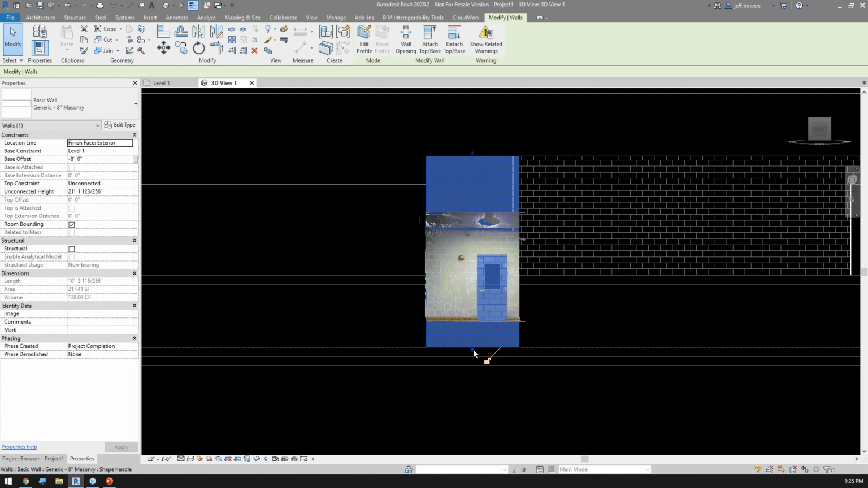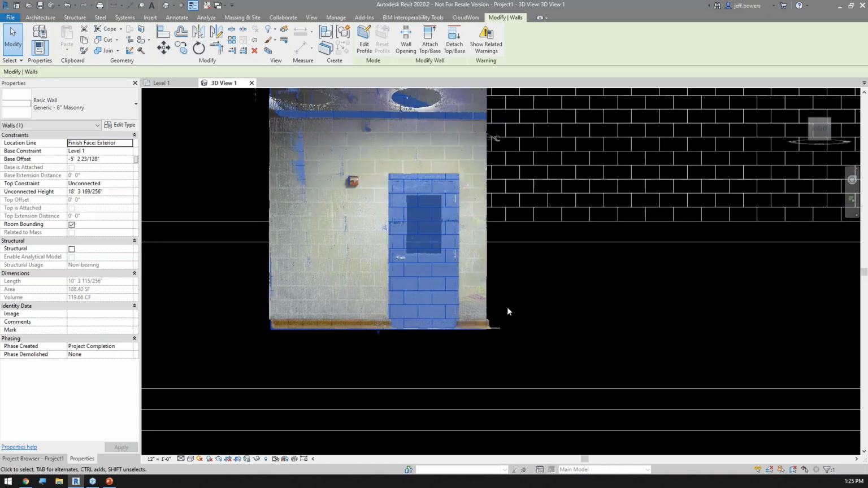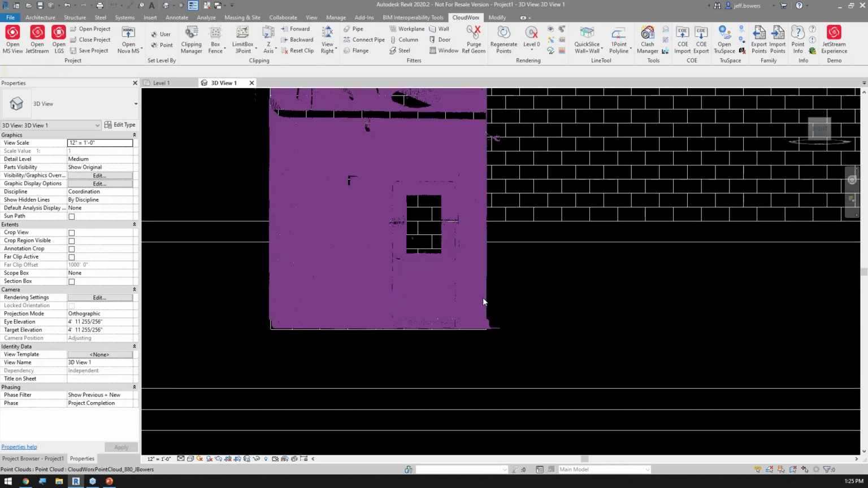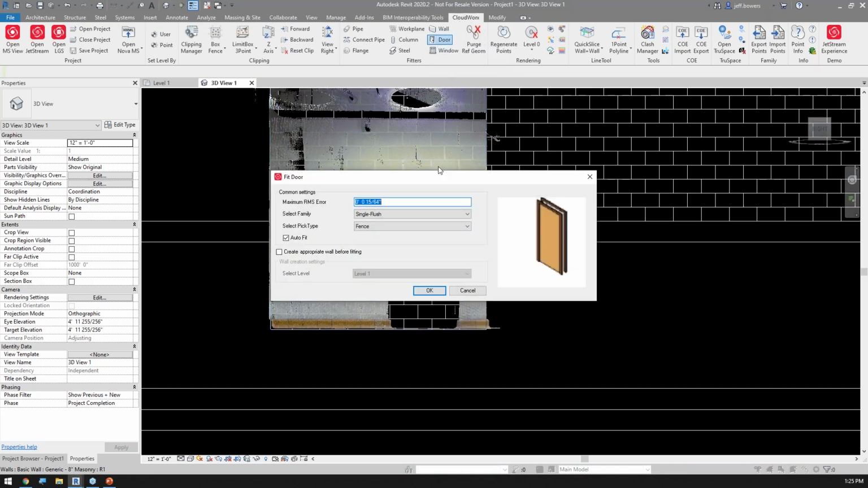We're just going to play with this just real quick right here in detail. Because the goal here is I've got the point cloud. I've got the wall. I want to take and create that door. All right. Now, I'm going to come back up here again on the CloudWorks tab. I'm going to pick door. It's going to ask me what type of door you want to put in.